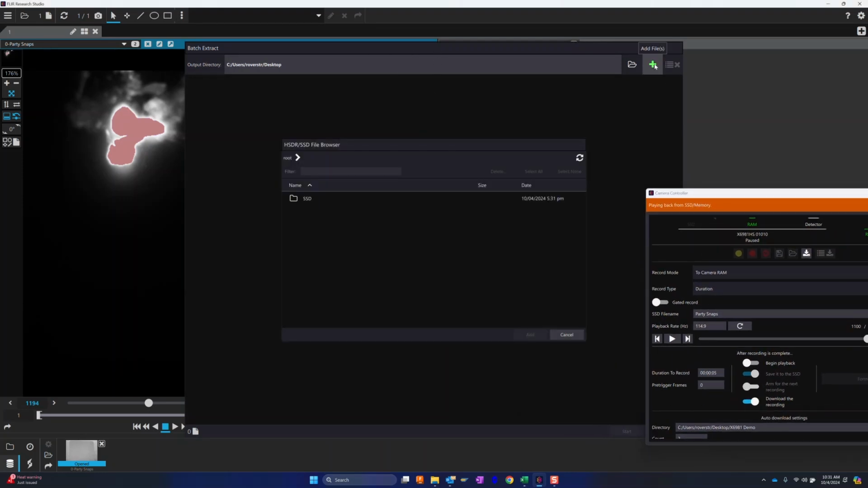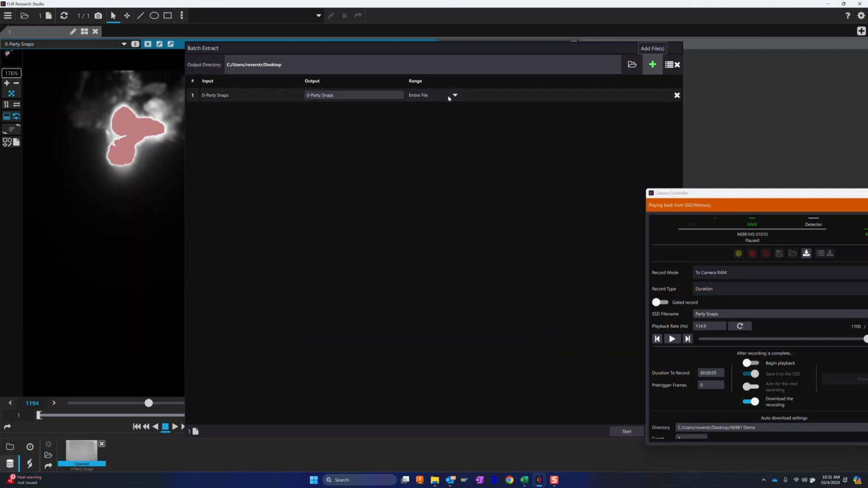Go Add File. Browse the SSD, grab the file that we want. Here you can specify entire file or some frame range. If we want to do the smaller frame range again, we could do that. And we could type 1100 to 1450. If we had many files on the SSD, we could do a batch extract. That's a really handy feature. You would just keep adding files and queue them all up here.